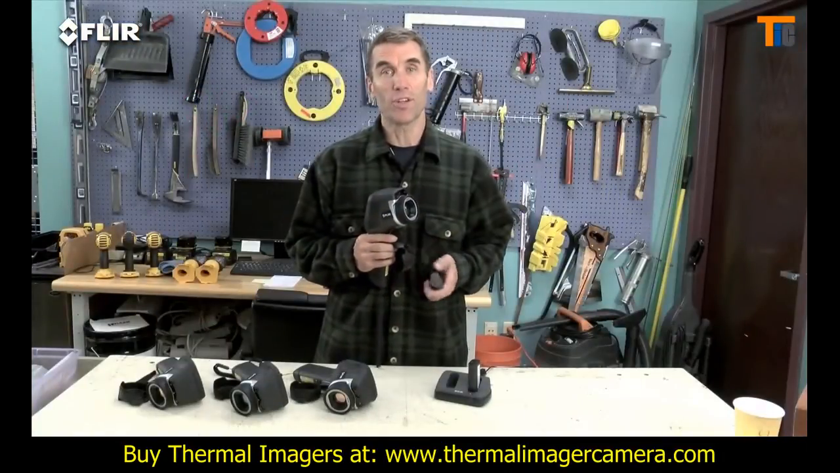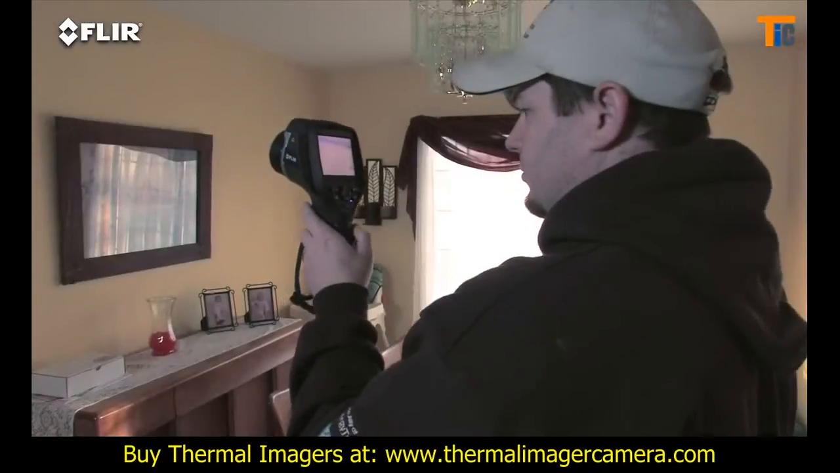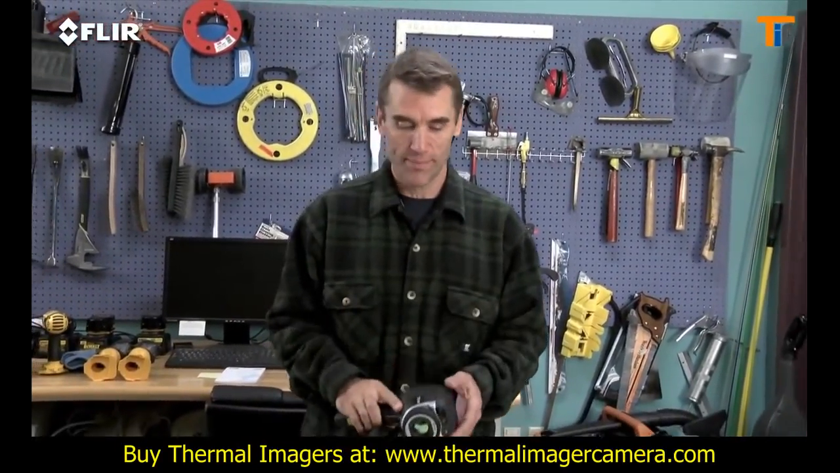The E60bx also comes with an extra battery and this dual bay charger, so you can get a full day of inspections done. Like I said earlier, E-Series gives a lot more productivity bang for the buck.